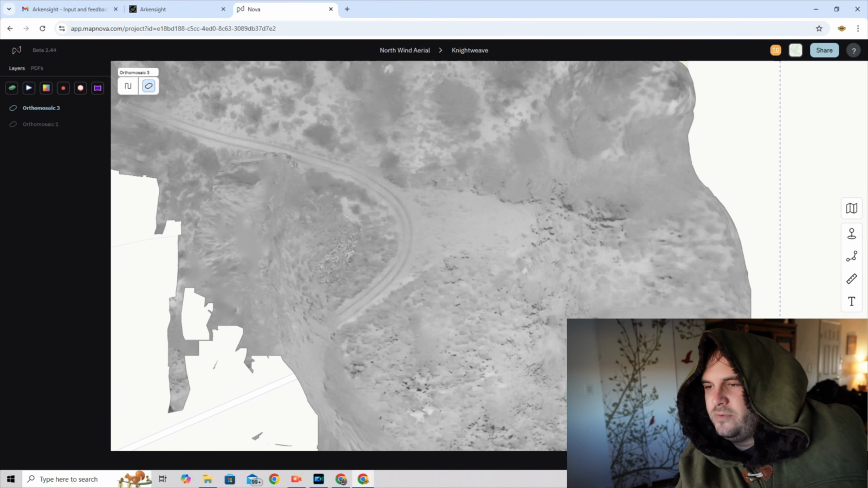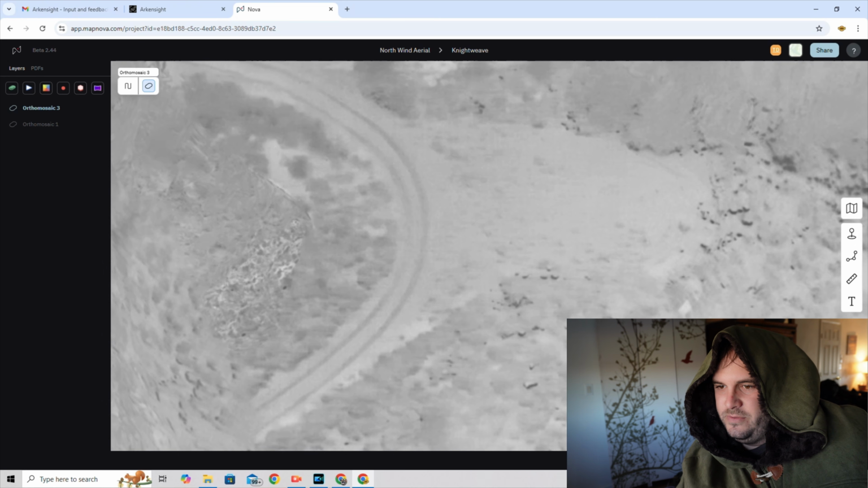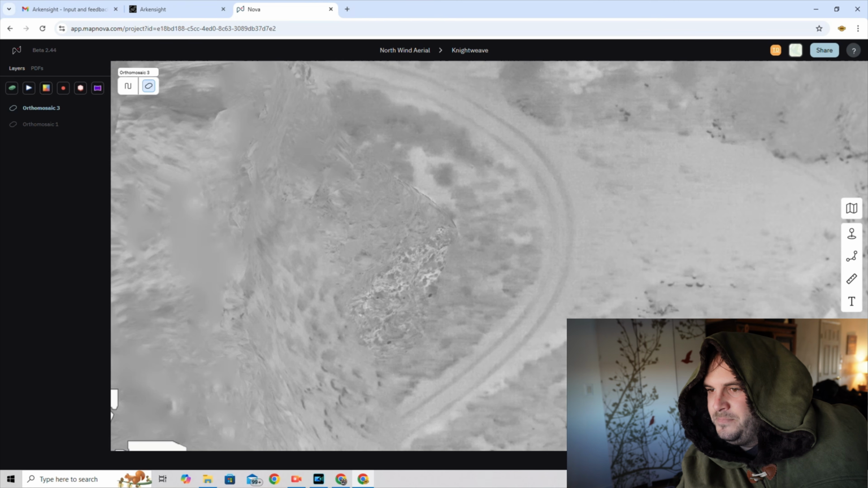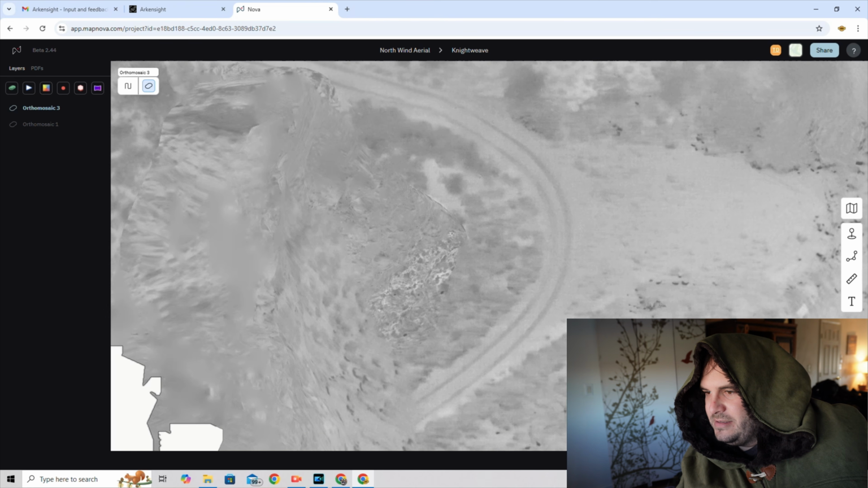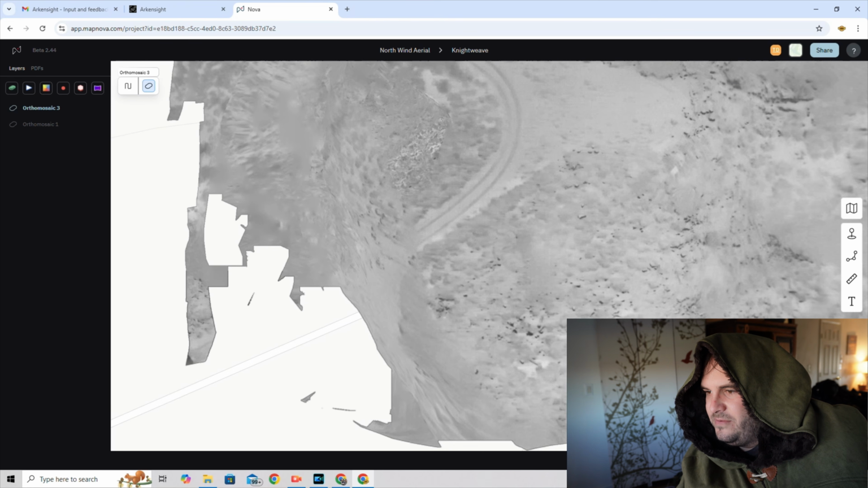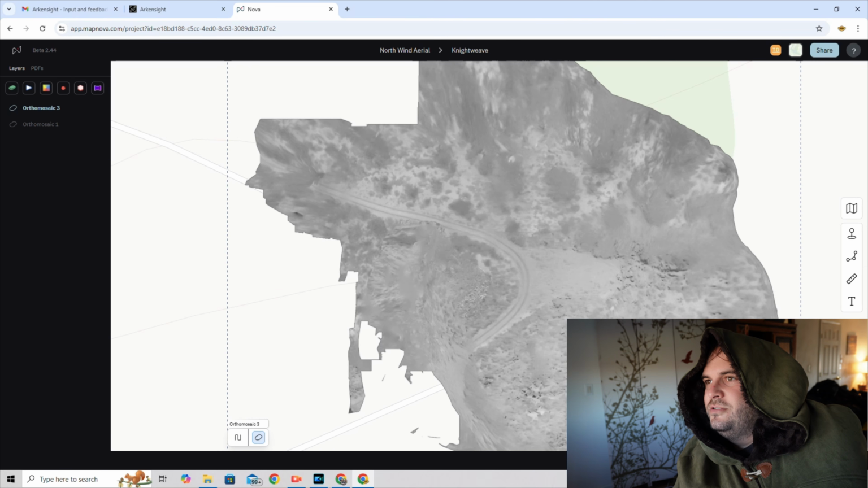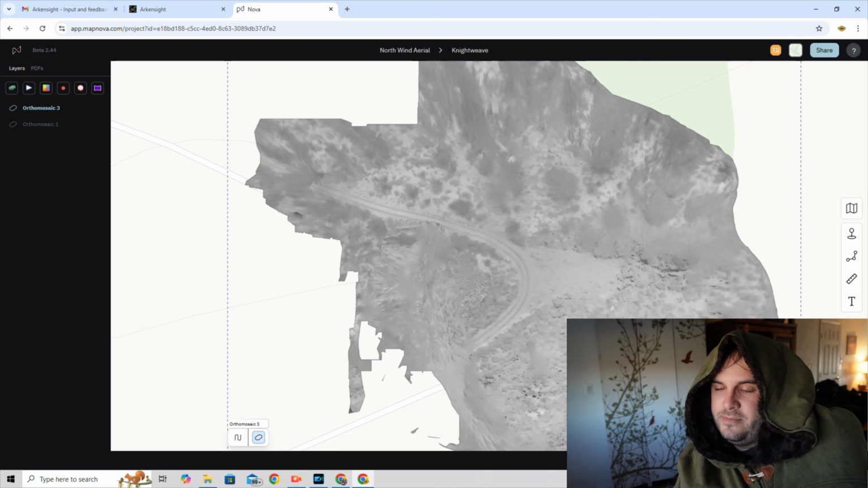So Nova software, if you're not aware, was originally built to map out wildfires. Their technology for finding hotspots is pretty dang good, and a lot of their software is phenomenal for search and rescue and firefighting and whatnot. As I look at all of the various hotspots on the map, and at all of this mess over here, which I have a feeling is due to the drone turning and probably due to the oblique angles I added in.